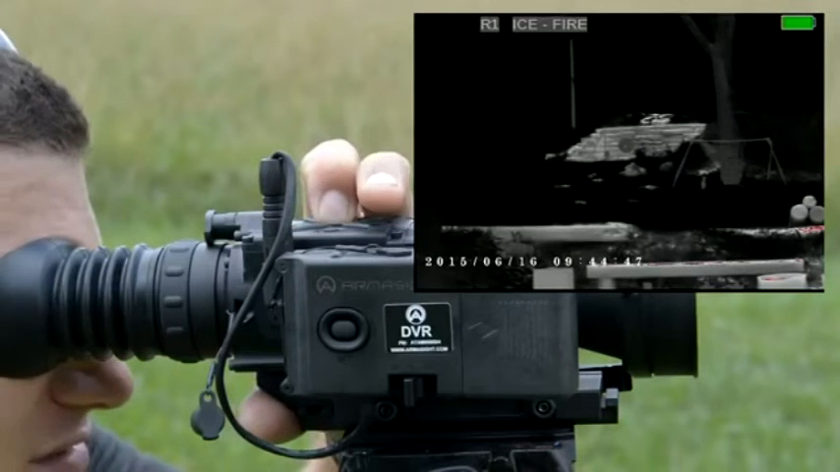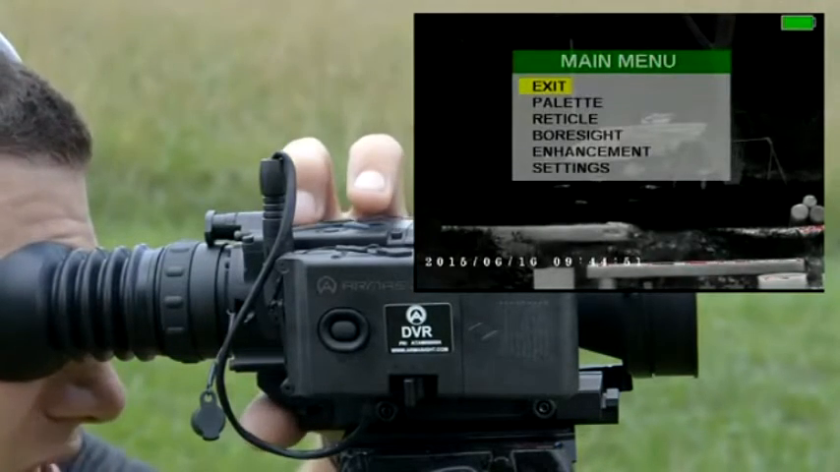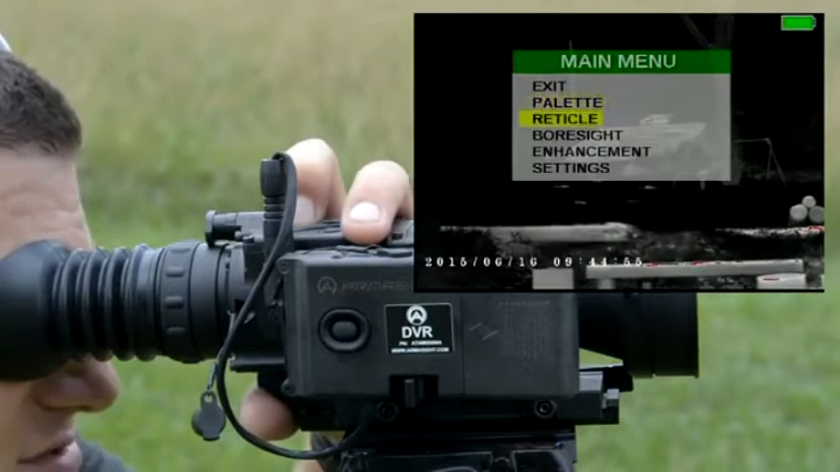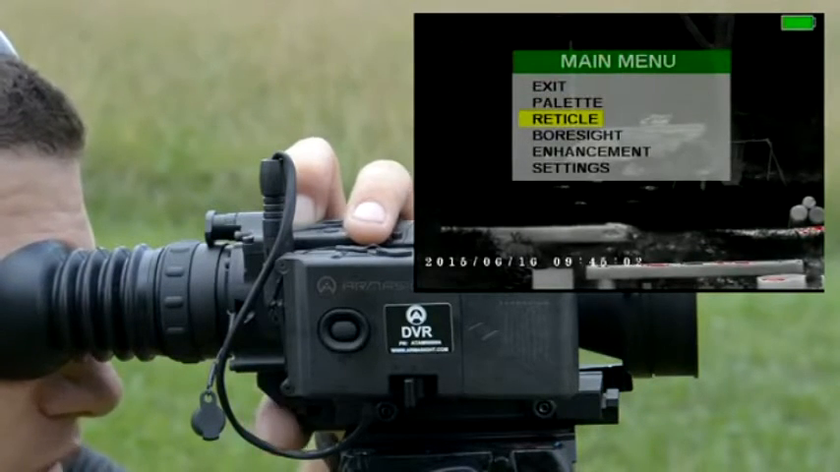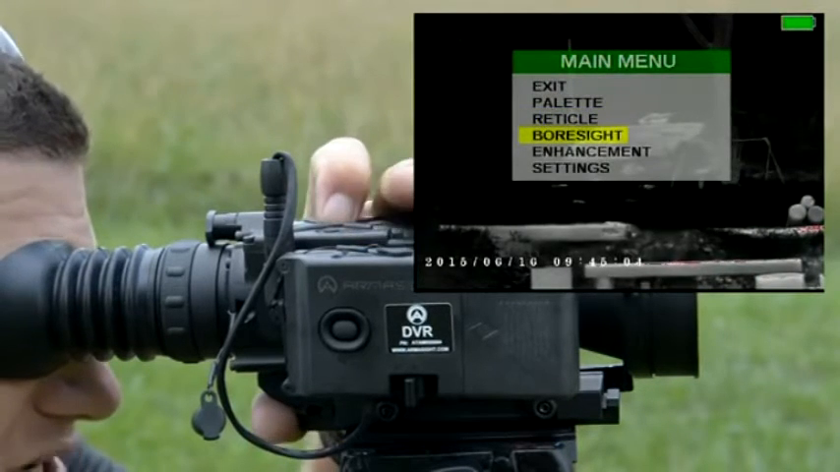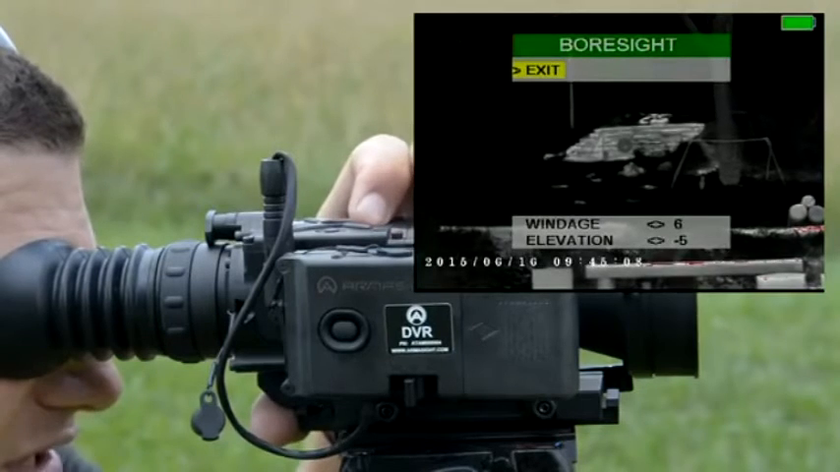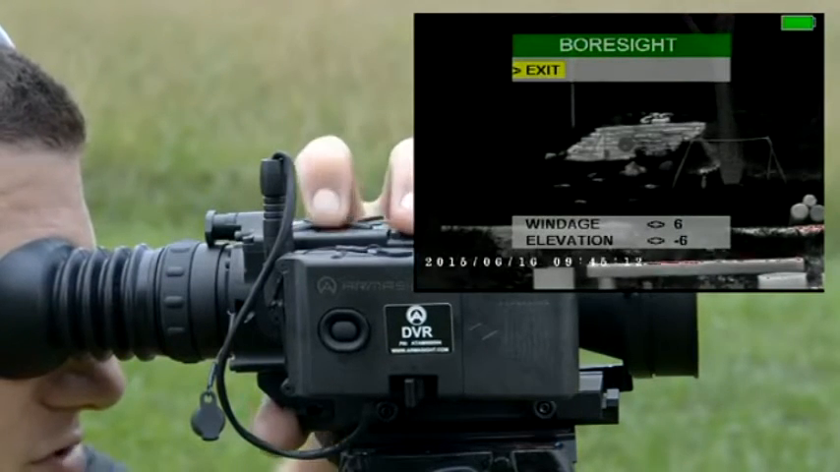If you push the center button and hold it, you'll get into the main menu, and you've got your selectable color palettes, your selectable reticles, all through the menu, as well as the D-pad up top just for quick adjustment. But you get into the Boresight menu here, press the center button, and you can adjust your windage and elevation in order to zero your rifle to the optic.